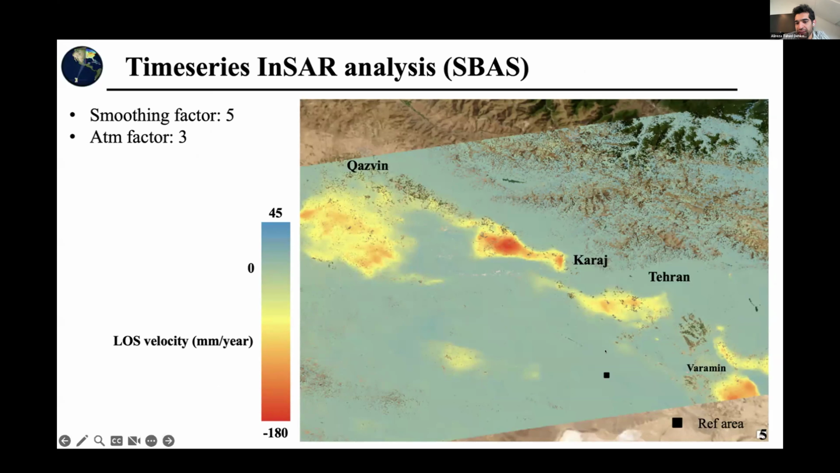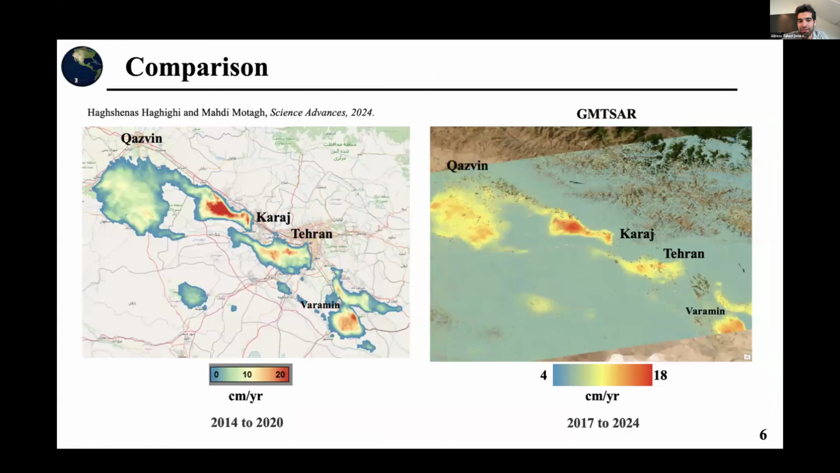final map. As you can see, around Tehran and around Karaj, which are two very big cities, maybe around 20 million people live in these two regions. We are having severe subsidence there, but I didn't have any GNSS data in order to compare my results, so I decided to compare it with a recent study done by Hakshenas in 2024, which produced their InSAR maps for 2014 until 2020.